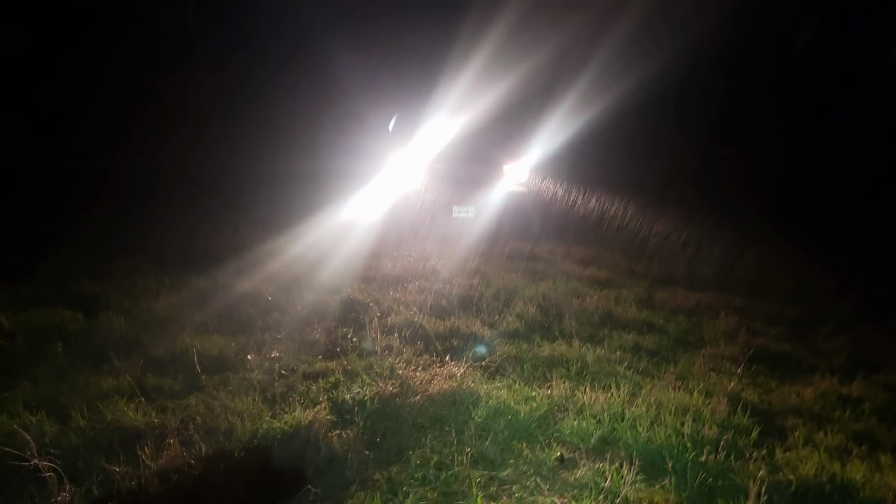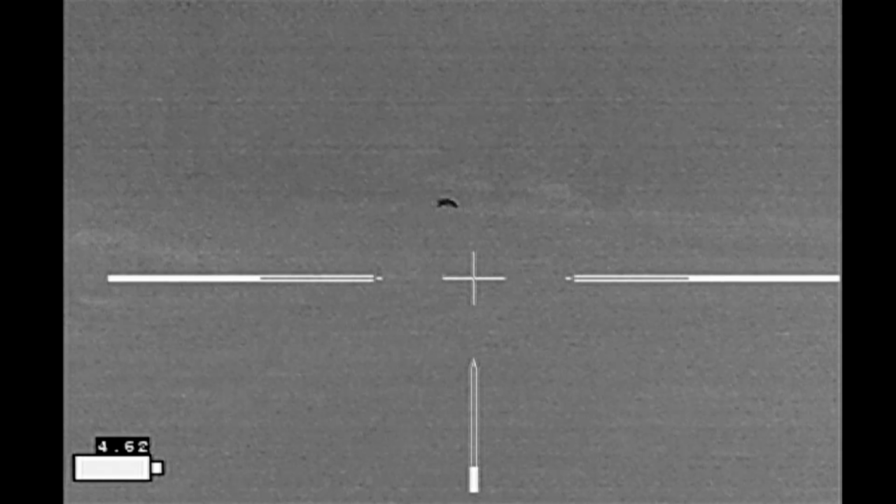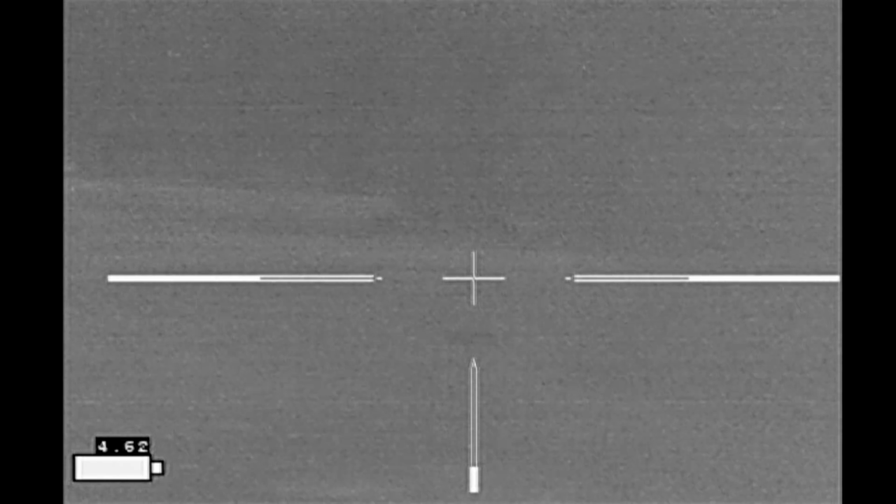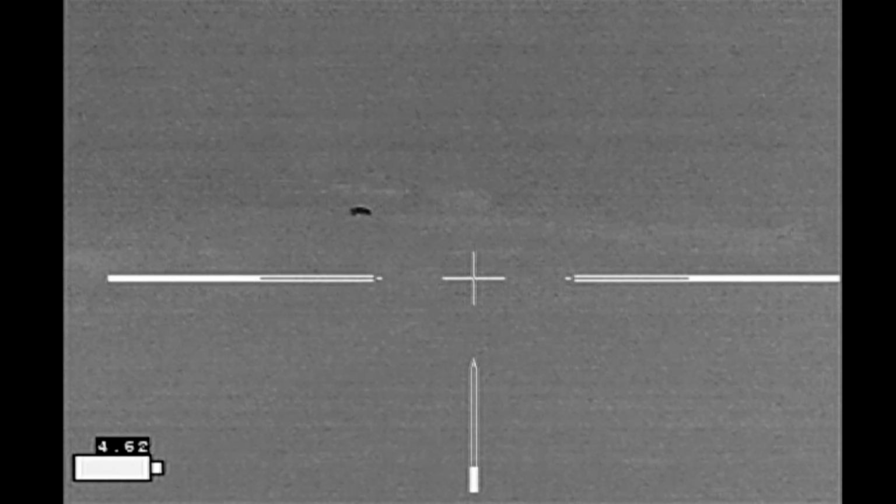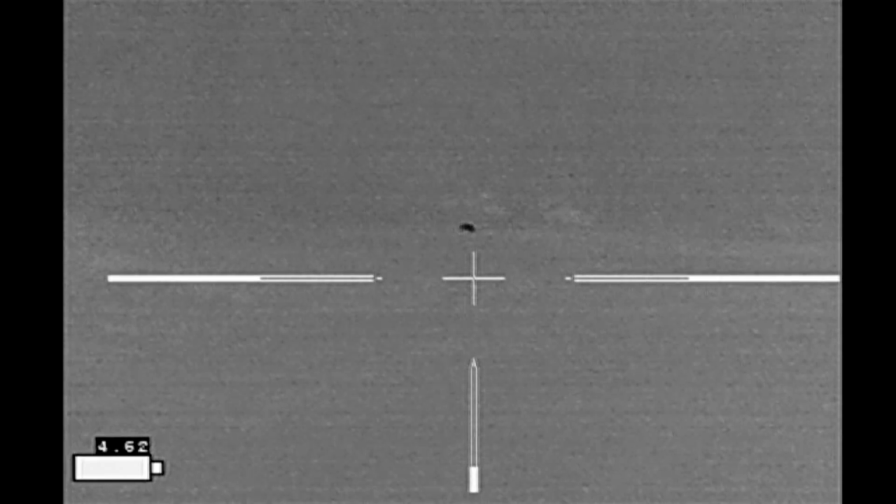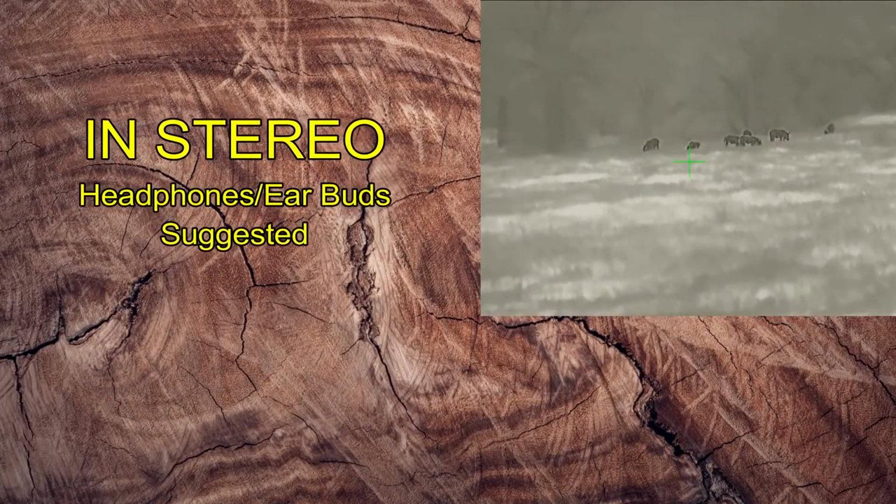The rain's really picked up at this point. As we headed to check out other parts of the property, Ben riding on the back, banging on the roof of the truck for me to stop right on this cattle guard because he has spotted this one lone boar way out in the distance. We think this is a pretty good sized hog, so we carefully unload our gear from the truck, trying not to break our ankles in the cattle guard. And we make our stalk down the hill.